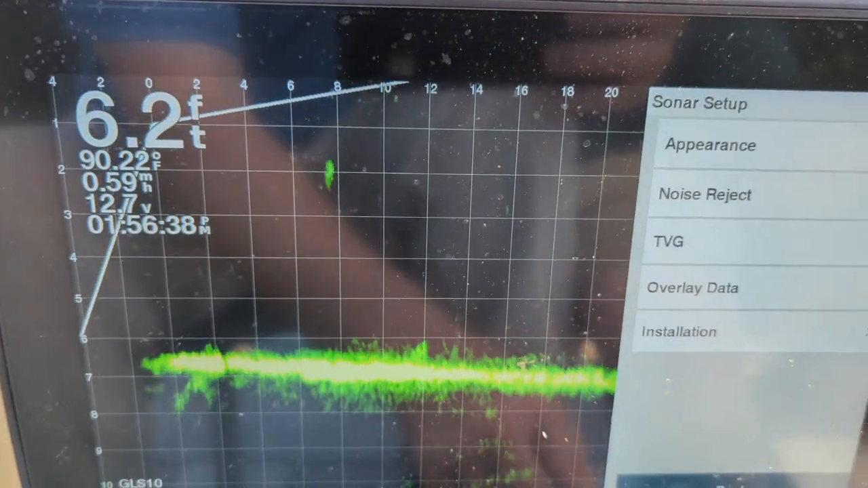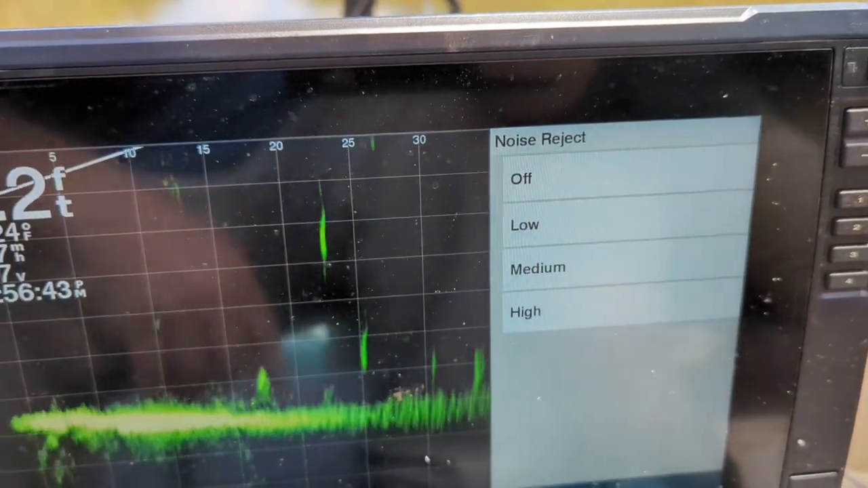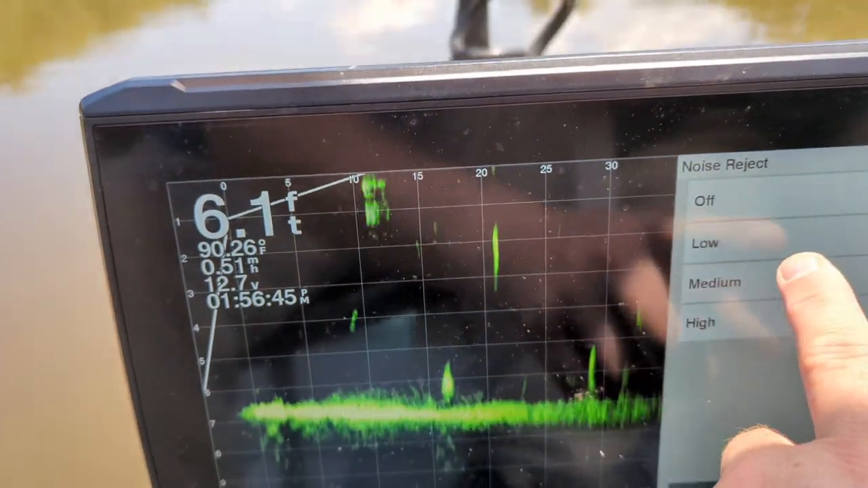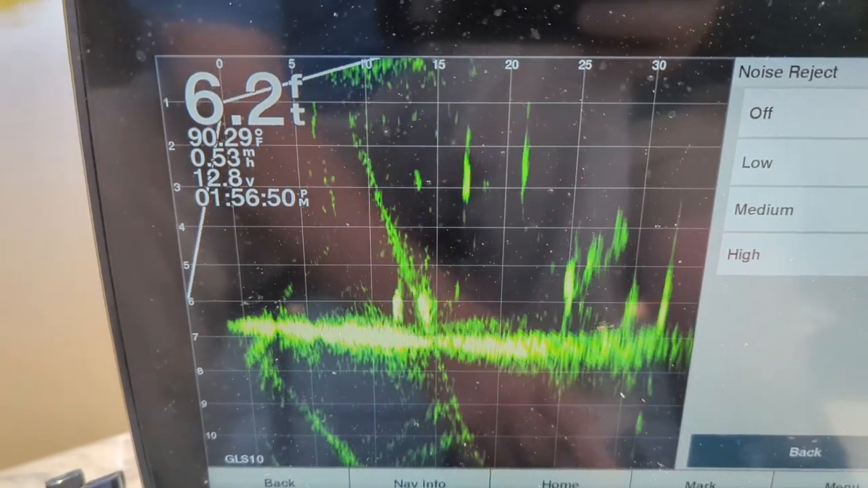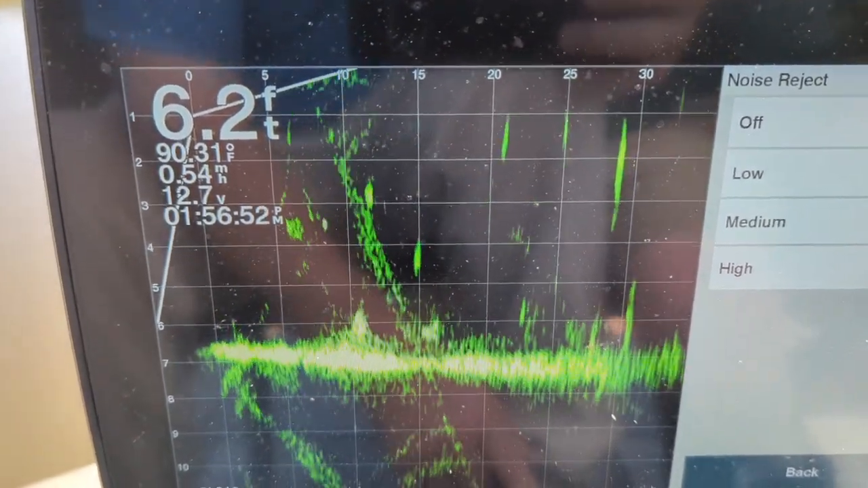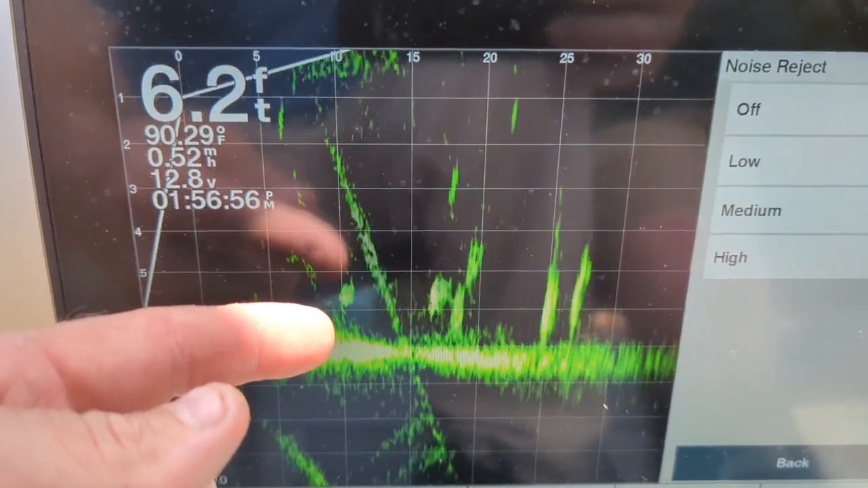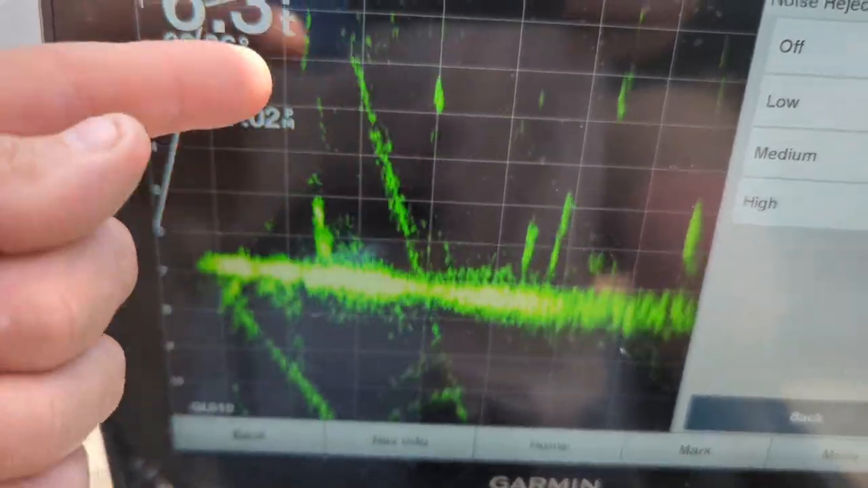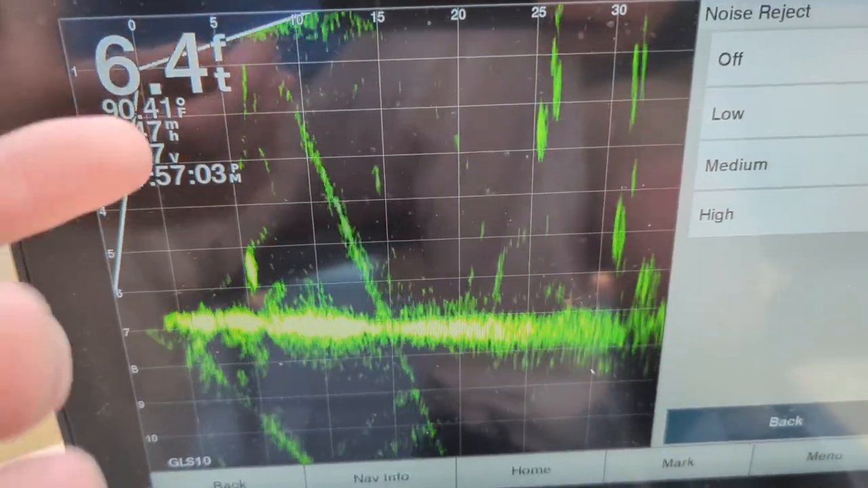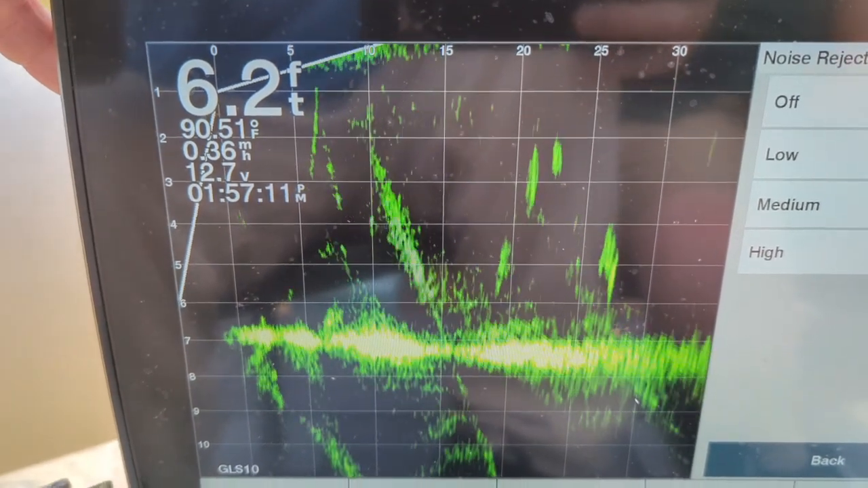Now we'll go back over here and go to noise reject. Another big one. If you go to low on this, look what just happened. We got junk going everywhere. Everything's moving too fast. You wouldn't be able to see your jig. We got gar in here and buffalo and carp and shad and bait. And in our perch, we're trying to pick them out. And if you go off on this, you can see everything just gets crazy.